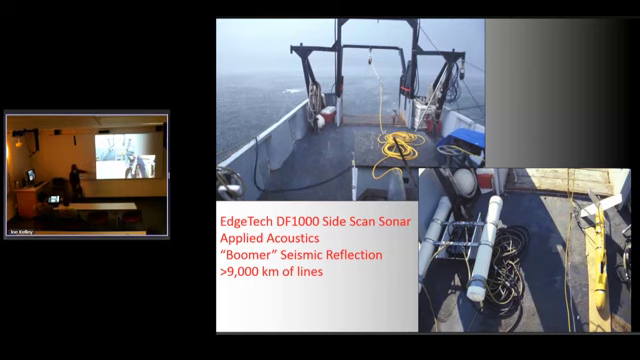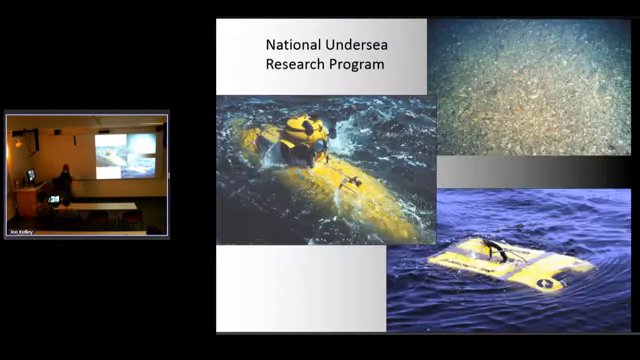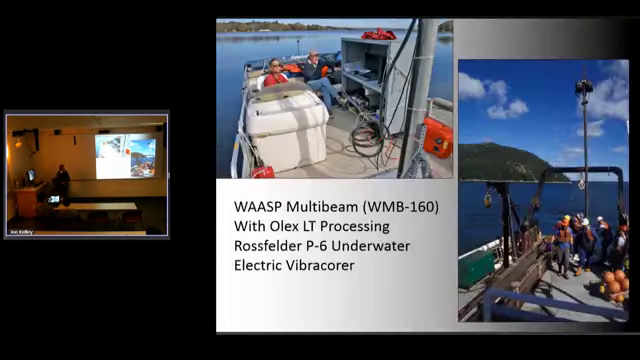So seismic reflection was the first tool we went for. Side scan sonar was next, and we've used these things, as I say, through several generations of instrumentation. The National Undersea Research Program used to come into the Gulf of Maine. We got a lot of good ground truth from them. We bought several ROVs over the years. The vibracore is one of the nicest things.